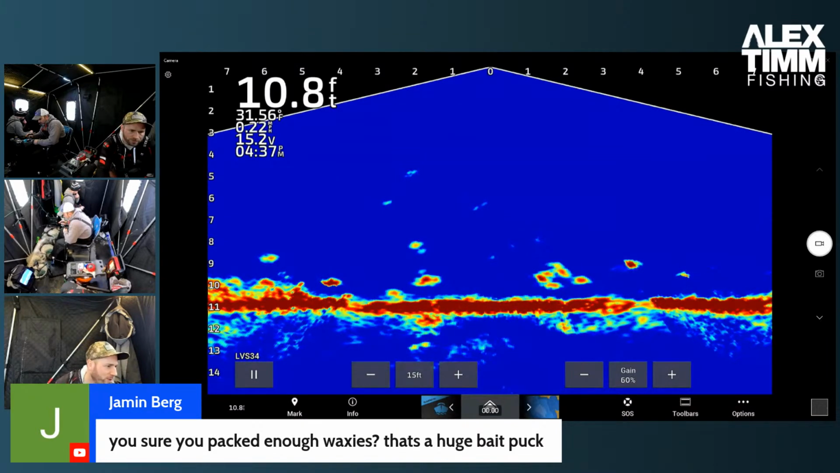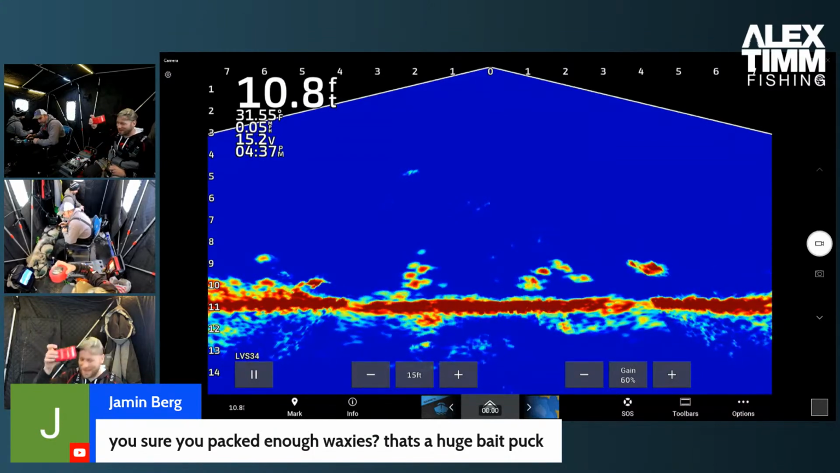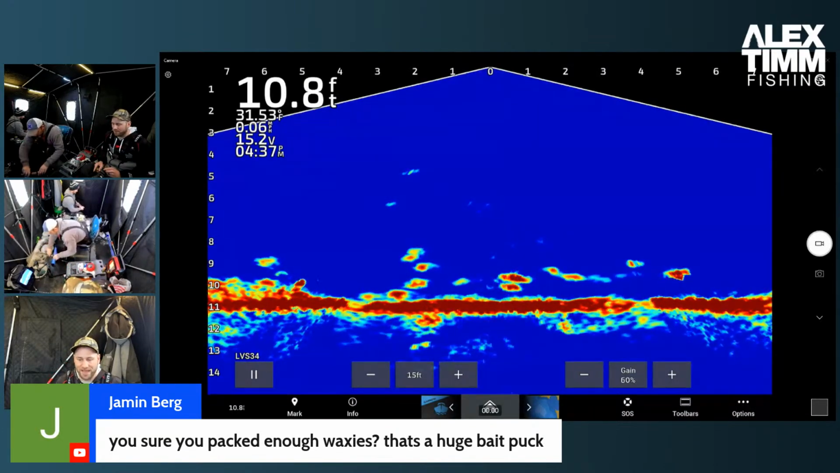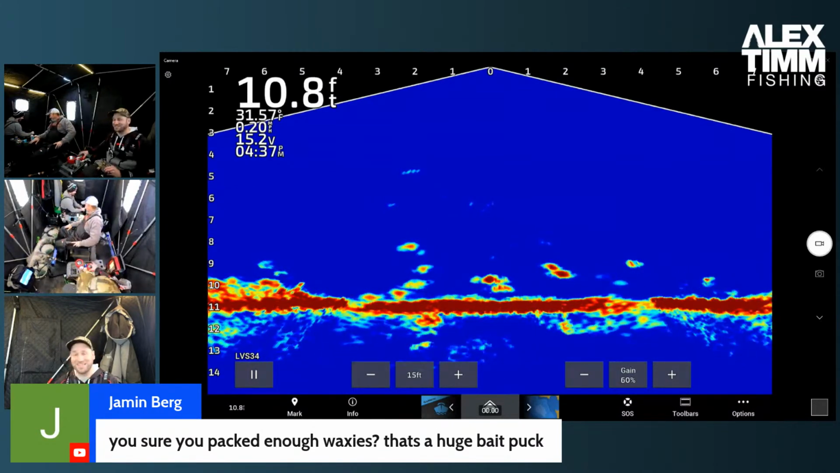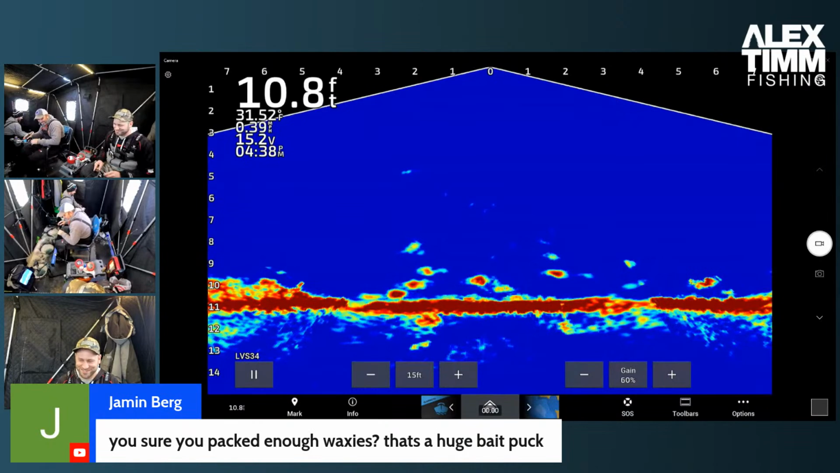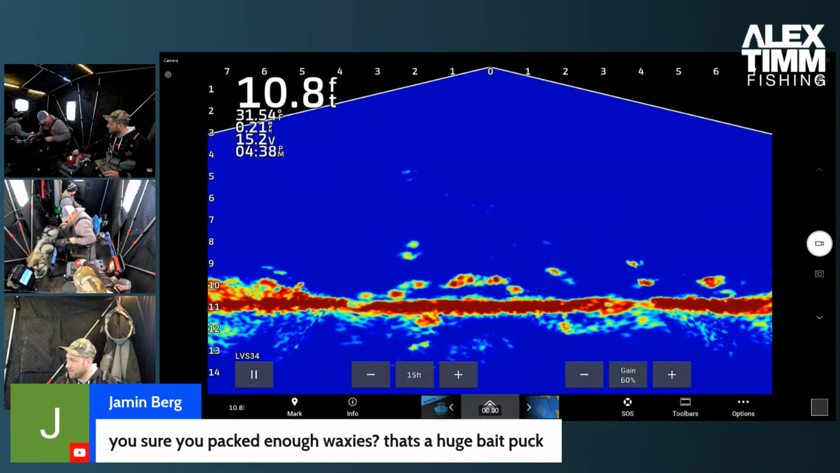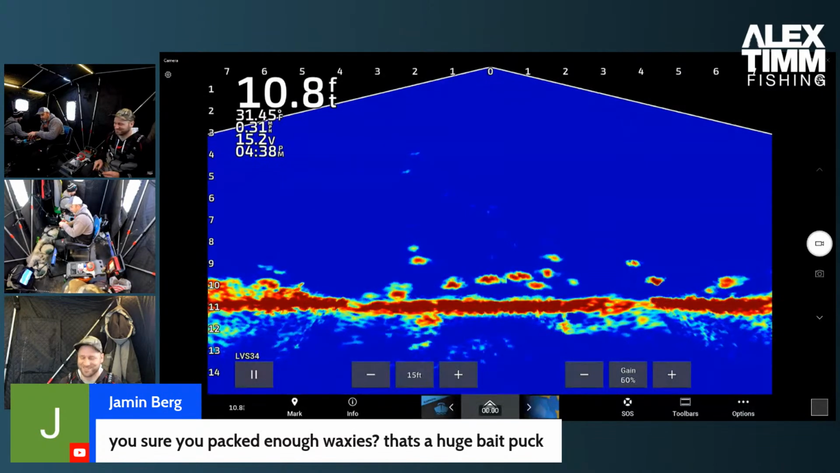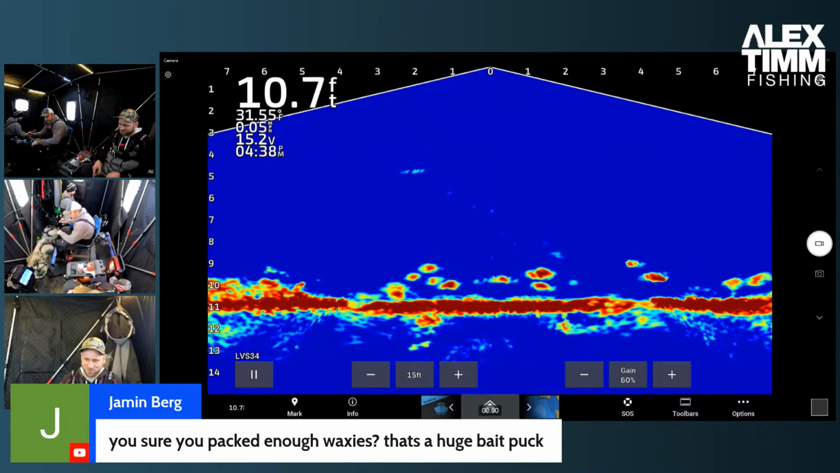Jammenberg, you sure you packed enough waxies? That's a huge bait puck. It is. This thing is full of waxies. I keep my waxies for about 5 months, so they don't go bad. So I just buy a 100 or 250 pack, fill it up, and good to go. We've got 2 of the bait pucks, so we're good to go. No shortage. Are these the ones you got today too? Yeah, and there's more to my right here too. You never know. You don't want to run out of bait, right? That's right. Especially when that's what's working.